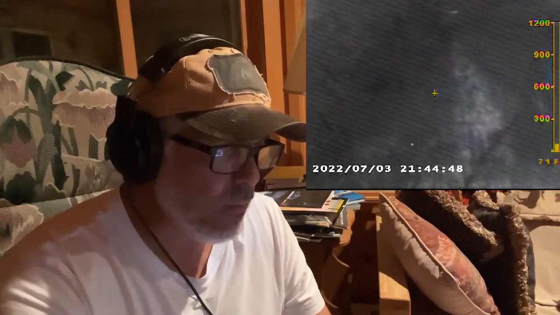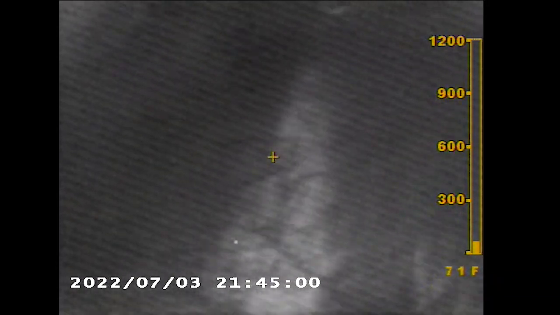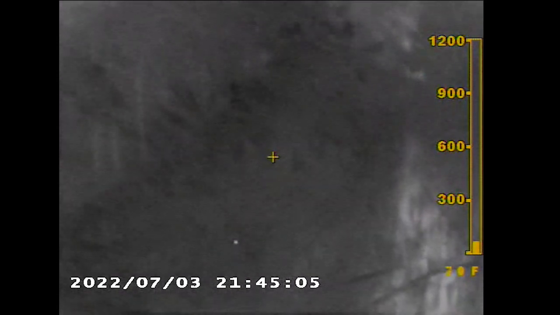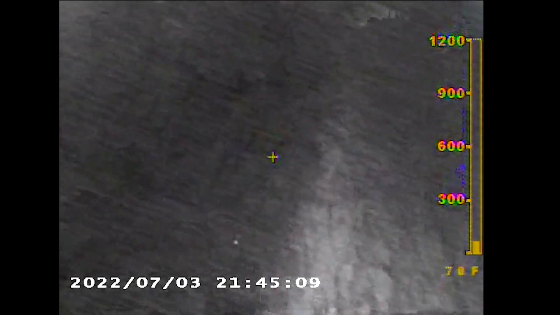You see the truck way in the background. The ground signature is still hot because there's not a lot of grass there to insulate it, so it's exposed dirt there, but there's a lot of grasses there. So I'm just kind of making my way back. It looks like the time here is 21:45:08.